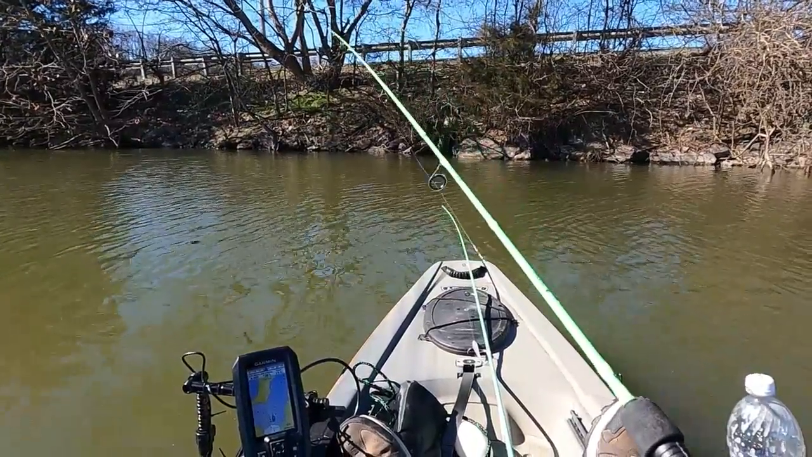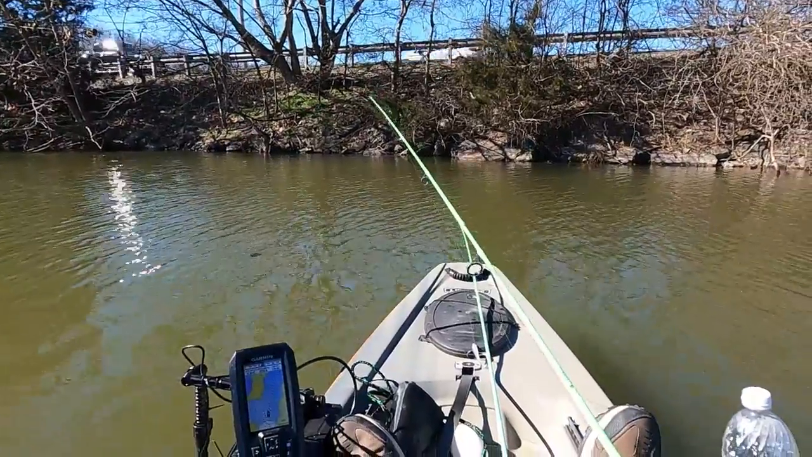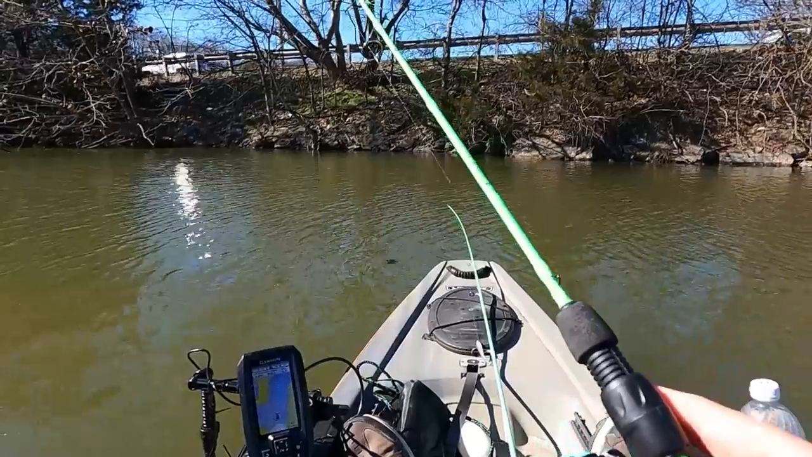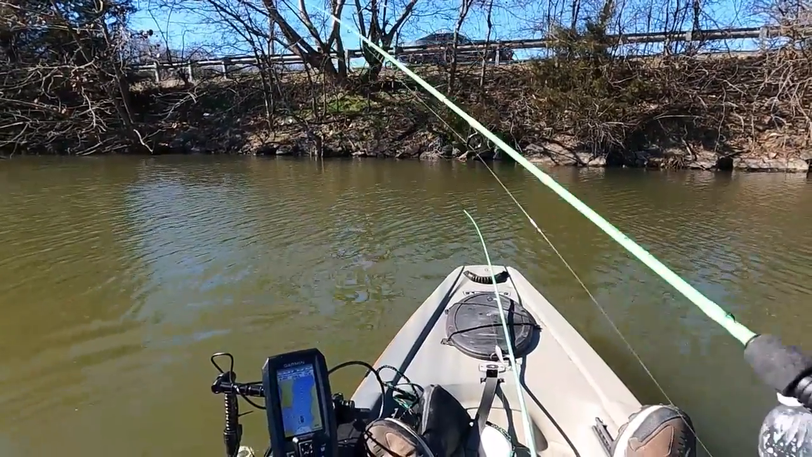So we've gotten 4 fish so far. So 2 bass, a little crappie. I'm going to kind of push myself back into the hole where we caught that first crappie, see if I can't catch another one. And at that point we'll probably head on out, but who knows. I may push my time limit today.